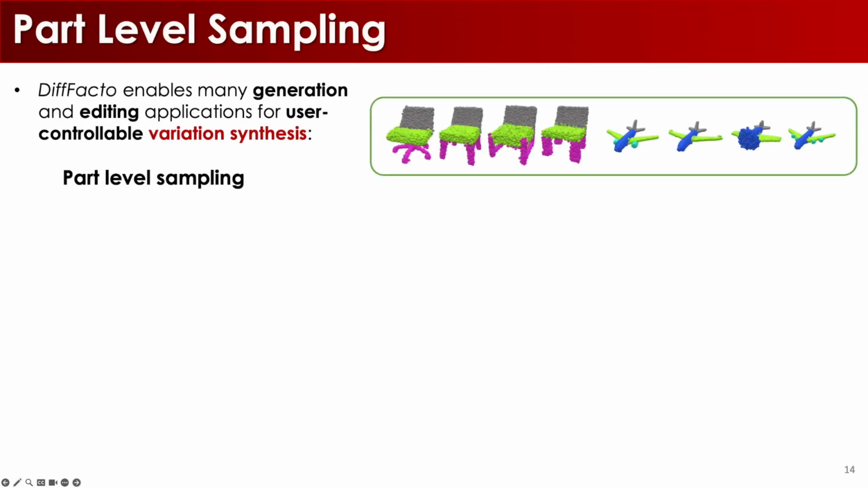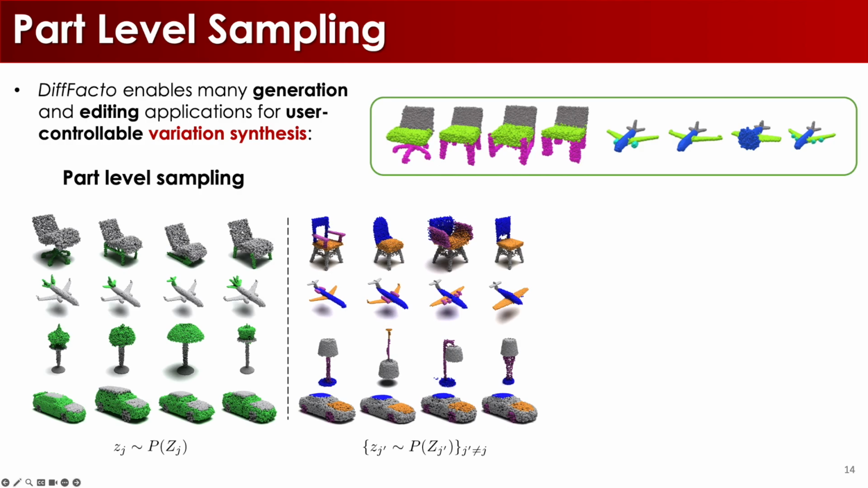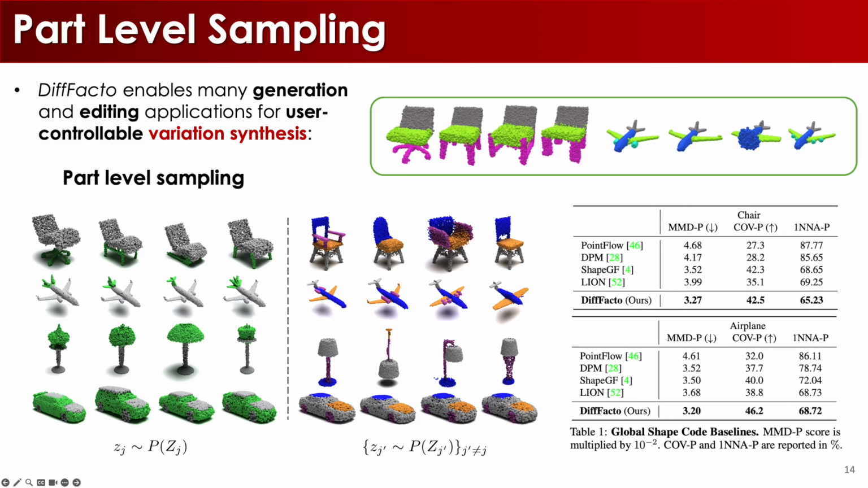Our model enables many editing and generation applications. By sampling different part style latents, our model is able to generate shapes with controllable parts. The figure shows generated shapes from different categories with the gray part kept fixed. Quantitative metrics also show better performance against existing baselines because of our novel factorization.